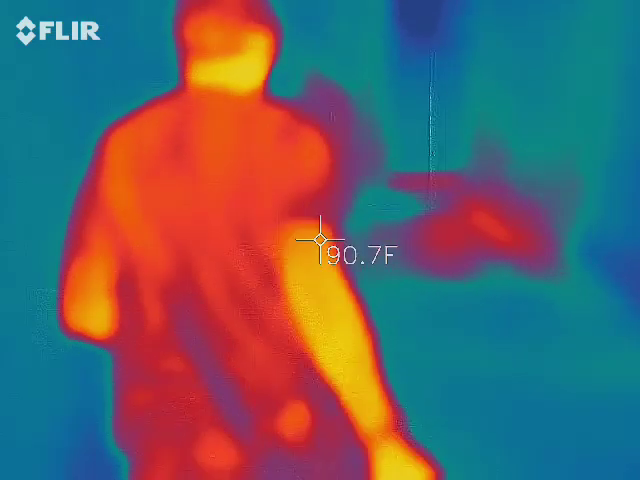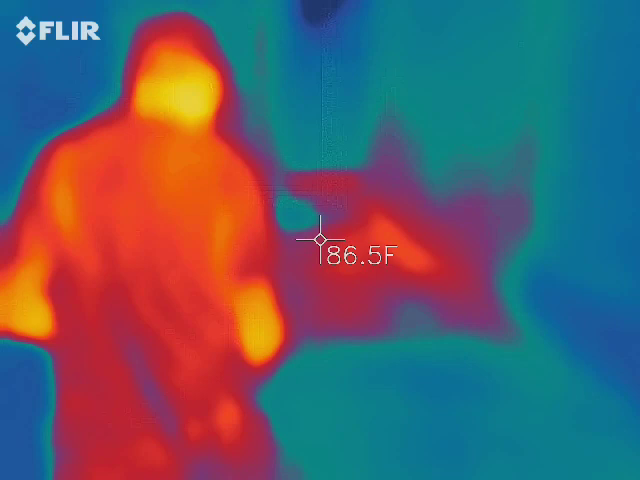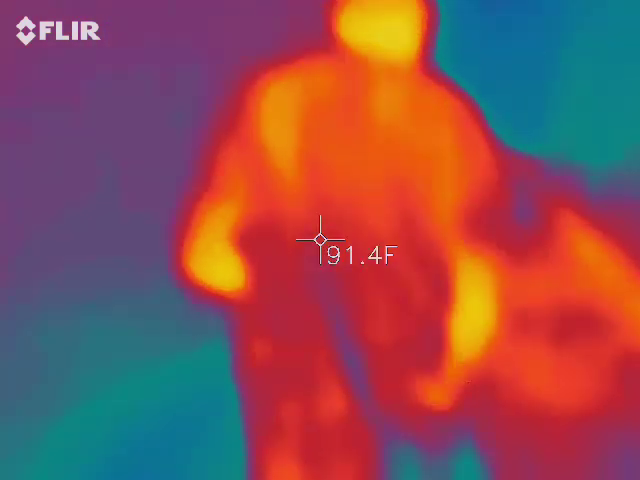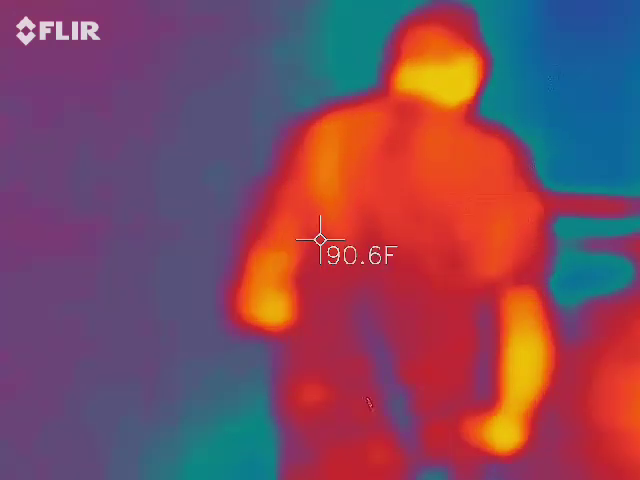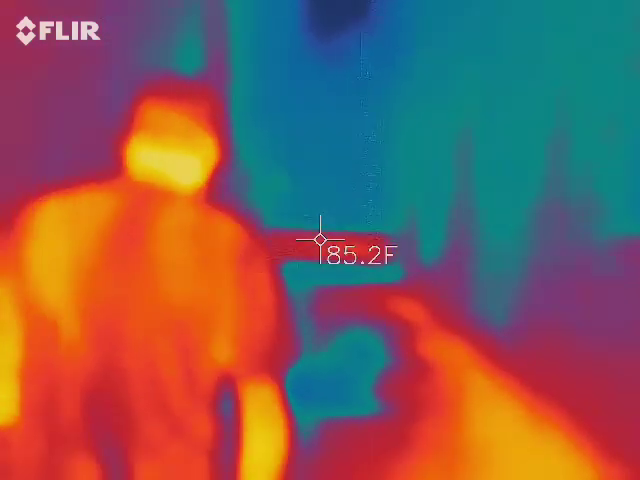Let's go bring an old Salem in the hall. Yeah, that sounds like old Salem too. That'd be a cool place to take a thermal camera. They do a ghost tour there? We haven't done it.